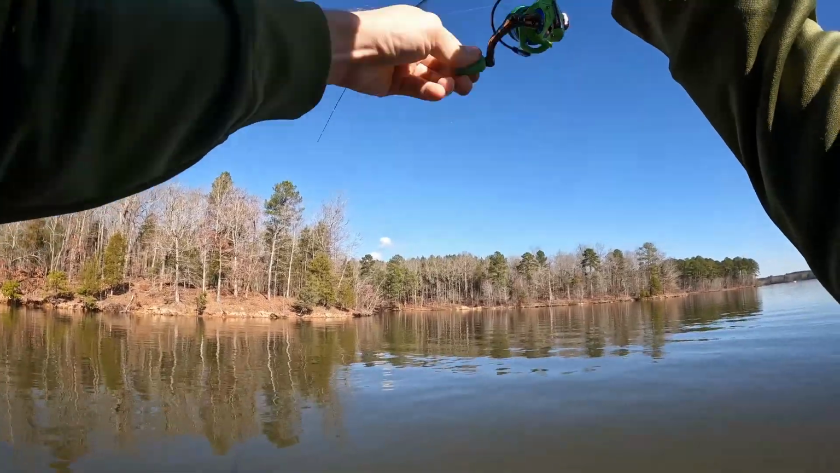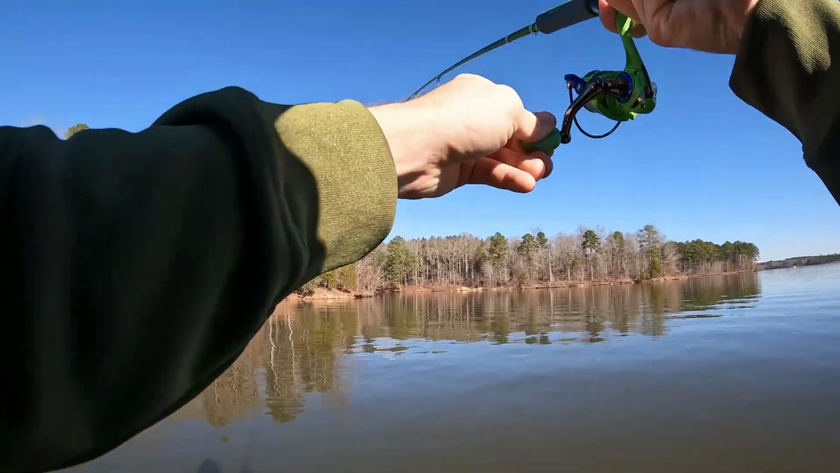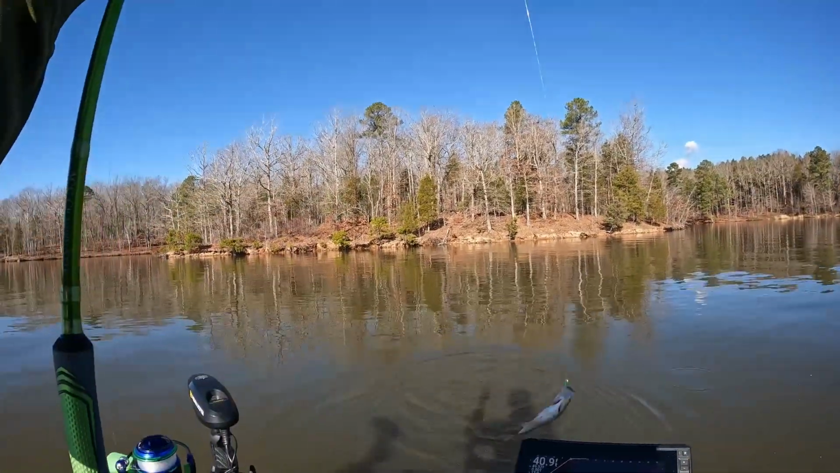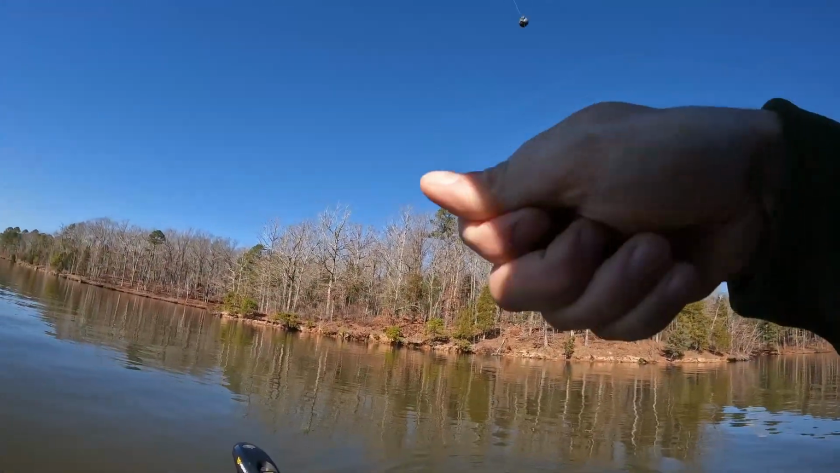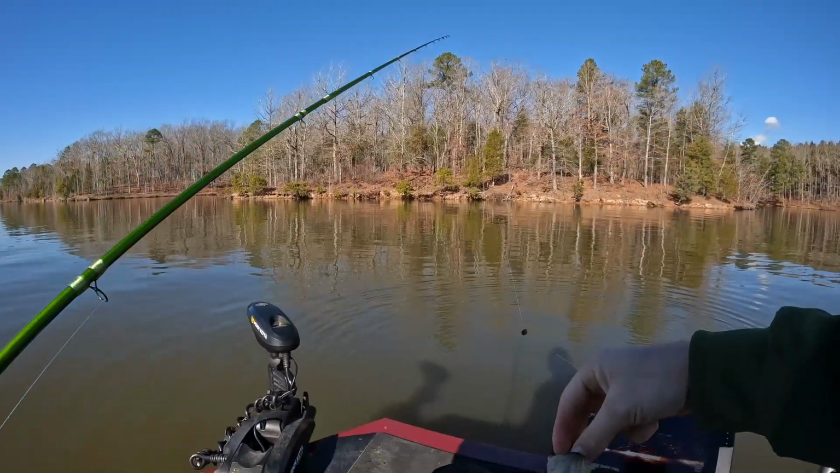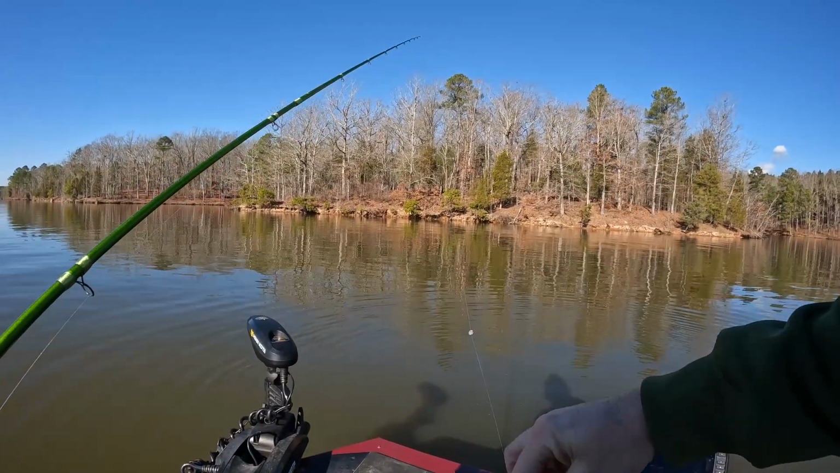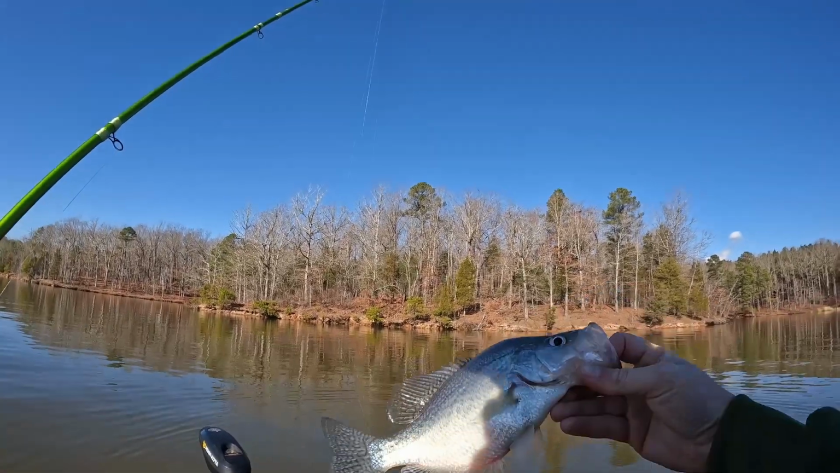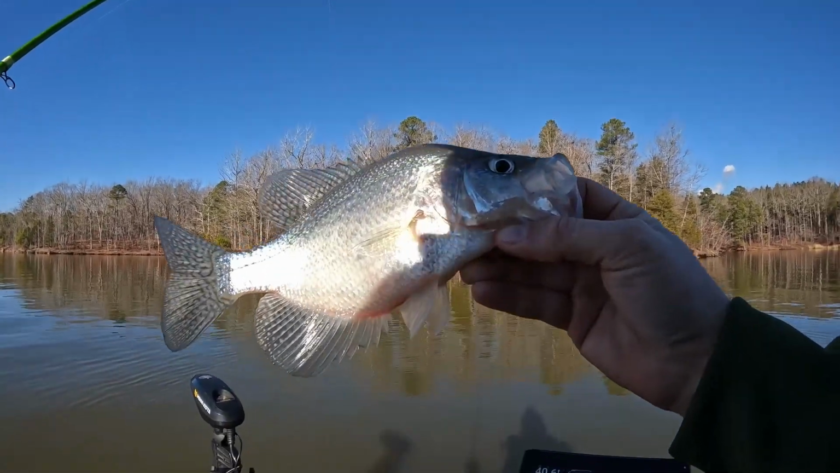There's one right there. Hey, he's alright, he ain't the biggest. Boy, is he lively. That's a pretty good eater size crappie right there.